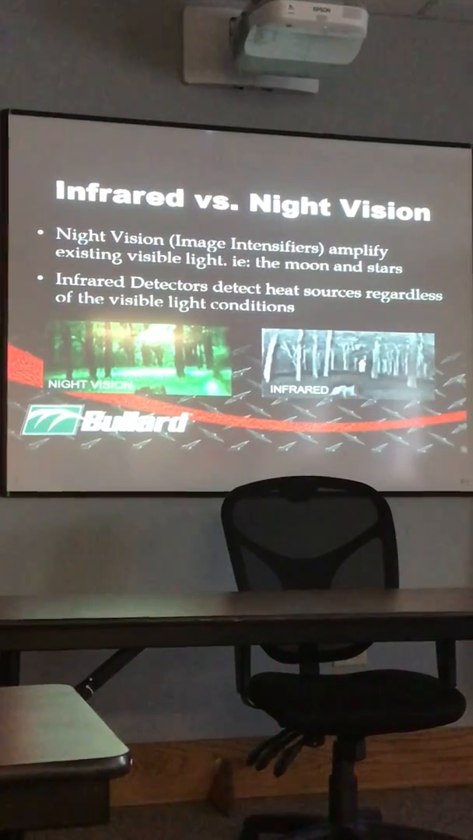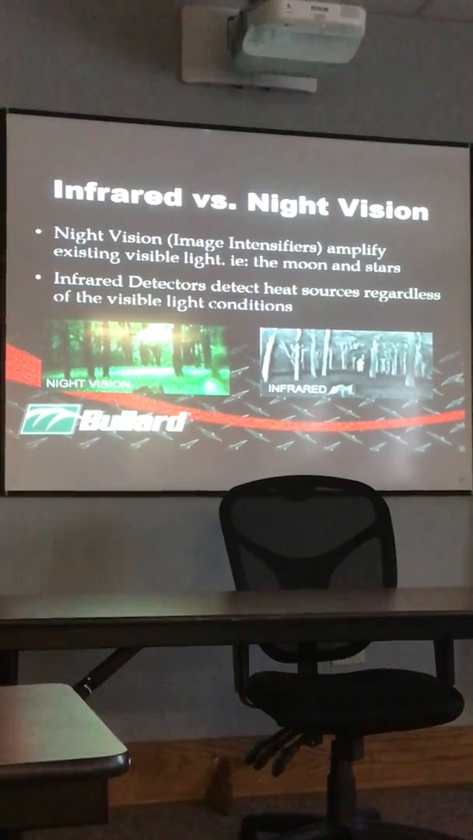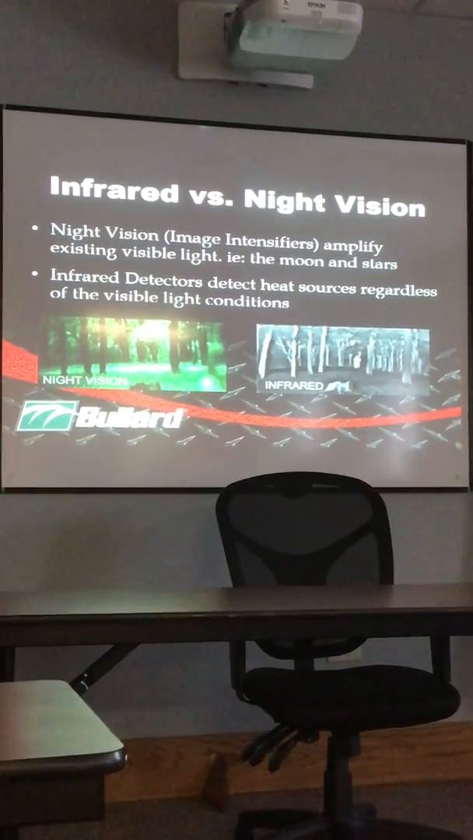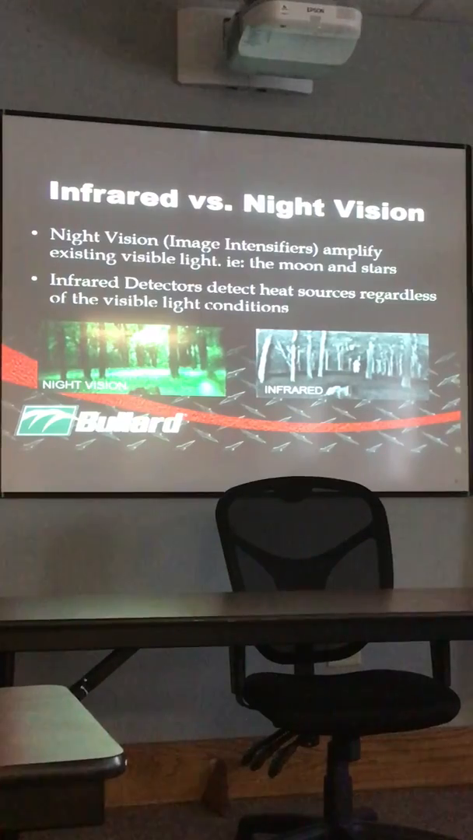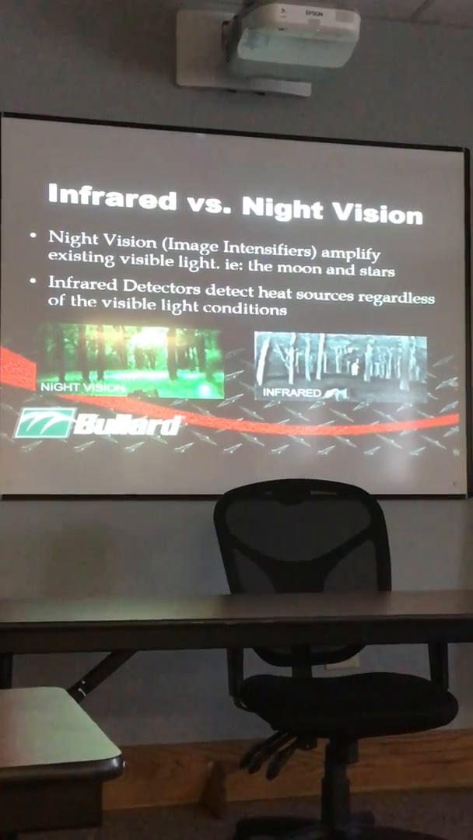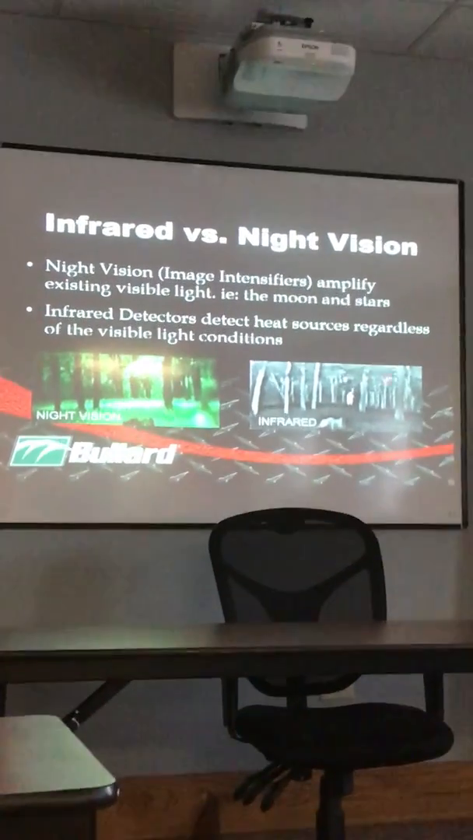Sometimes people get infrared and night vision confused, the difference between the two of them. Night vision just simply amplifies any existing light, so the stars, the moon, street lamps, whereas with infrared radiation, we're picking up the heat signature of something. Here's what night vision will look like, and here's what infrared looks like.